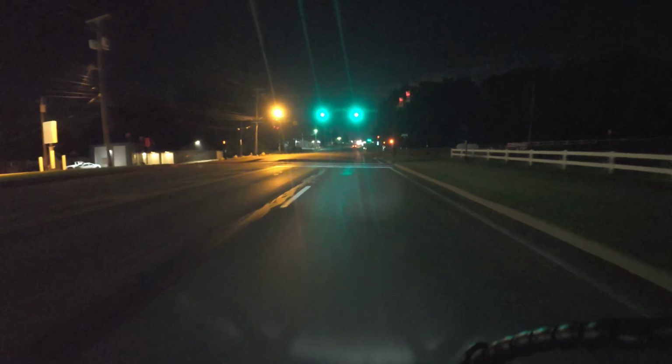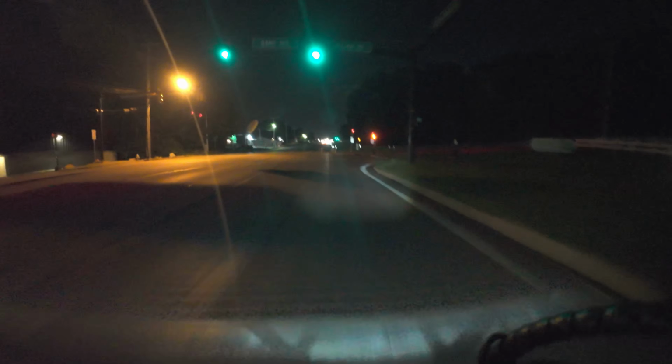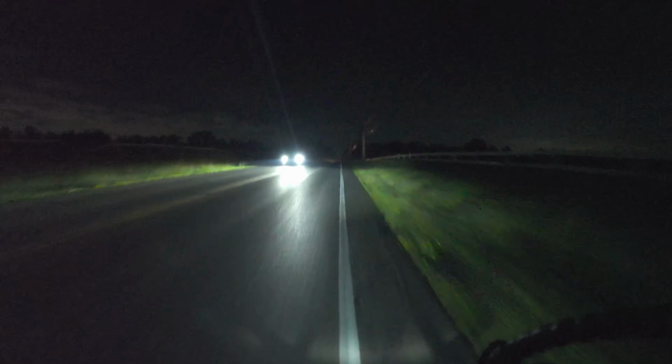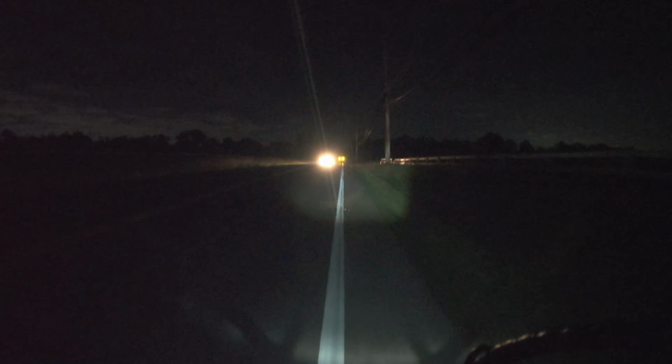Whoa. Wind is killer, folks. Super windy, especially on this bike, baby. Especially on this bike. There's somebody coming up behind me. Try to jet off to the right. I think I could pull off right here.